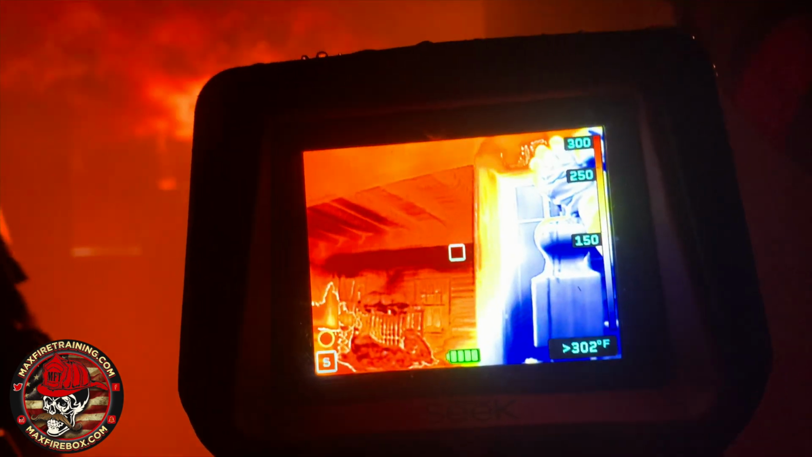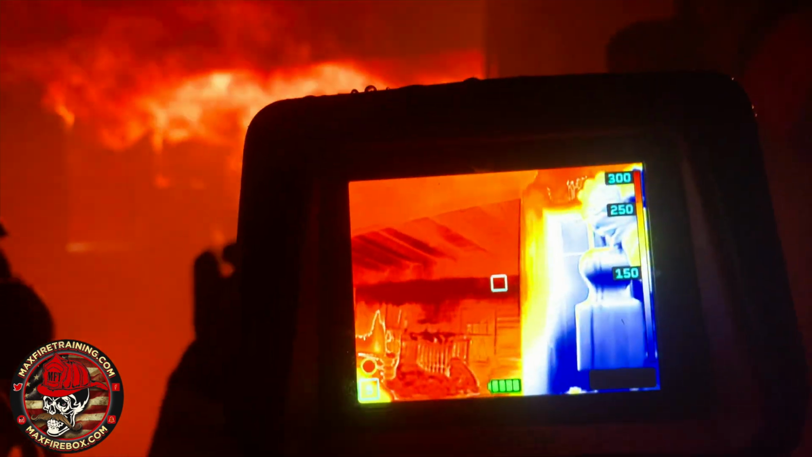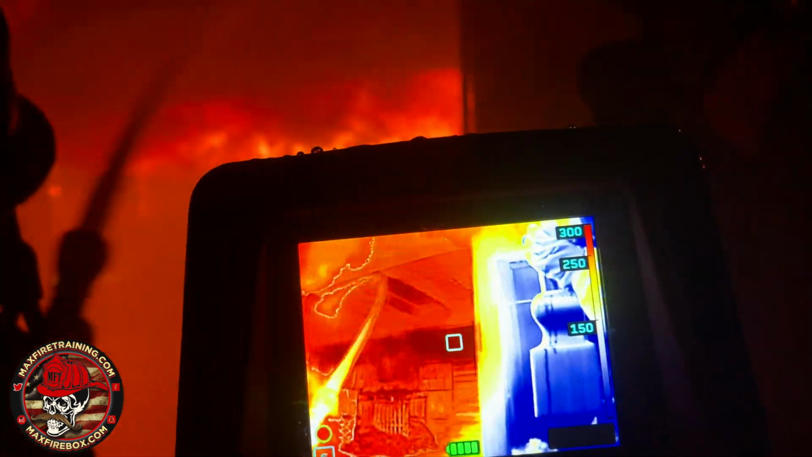Also, be thinking about the exhaust. Where's that exhaust going to go when you hit that fire? Yeah. Give me a little bit of water up high, just a little bit. Good, good, good. So just that little bit of water up high, even when you hit the base of the fire, you can see the difference that it made in that environment.